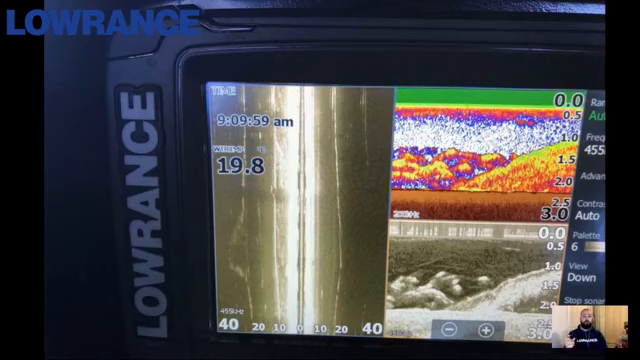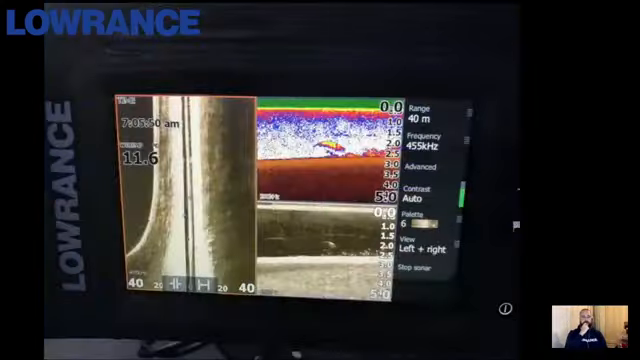We've got some smaller brim, and then just towards the bottom there, we're starting to see a couple of really big arches. And then if we go to the next one again, please, Greg. Yep, that's it. So towards the right-hand side of our traditional sonar, and even on down imaging, we can see that we've just got a small patch of brim.